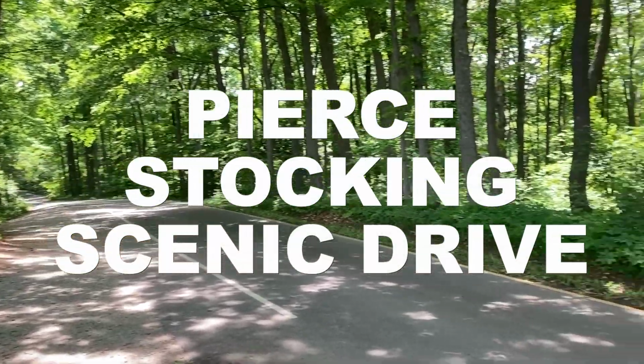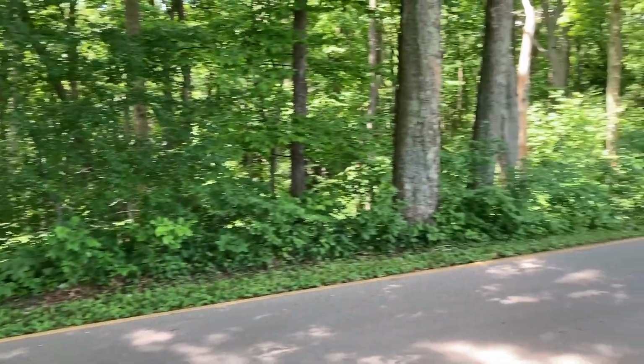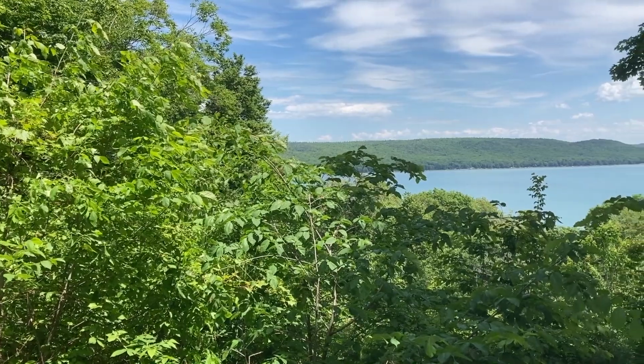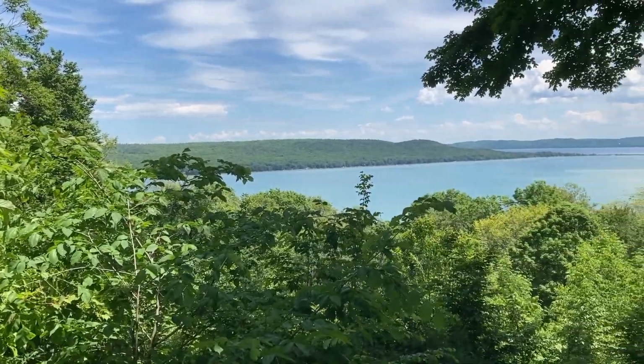Currently on the Pierce Stocking Scenic Drive, which is 7.4 miles long. It features 12 viewpoints. To stop, get out of your vehicle and take a look.